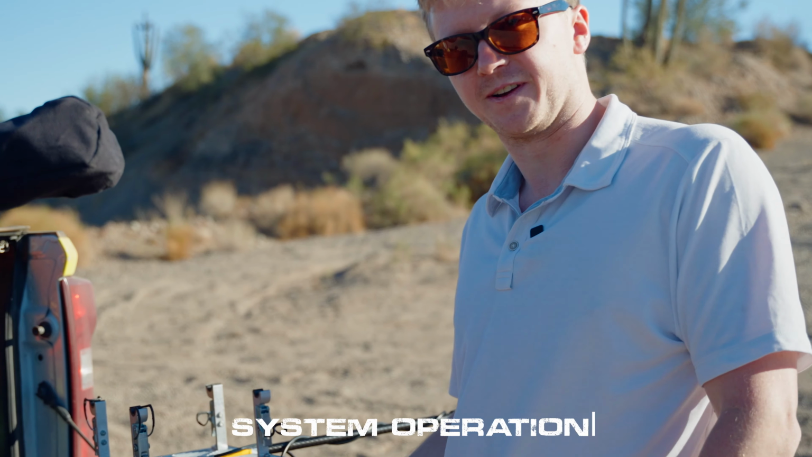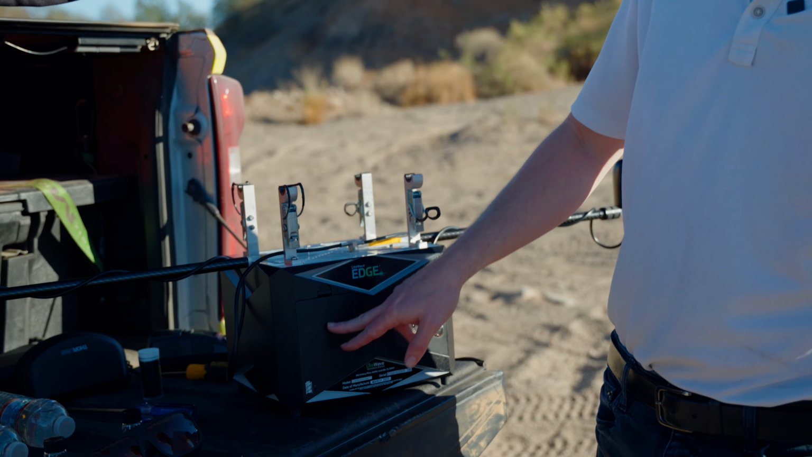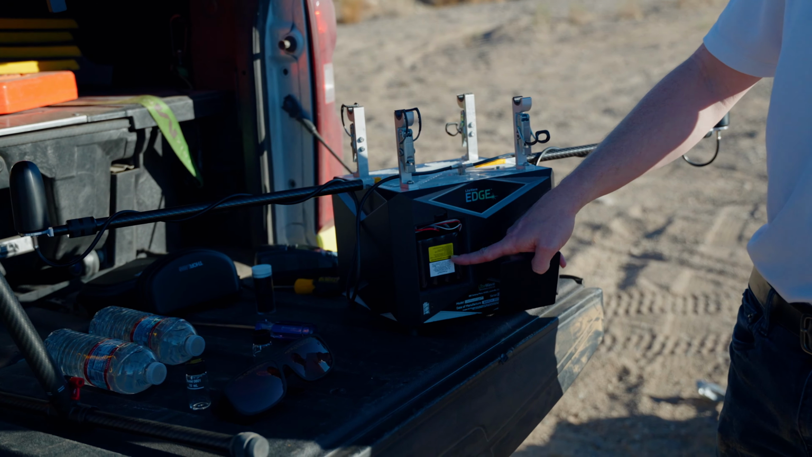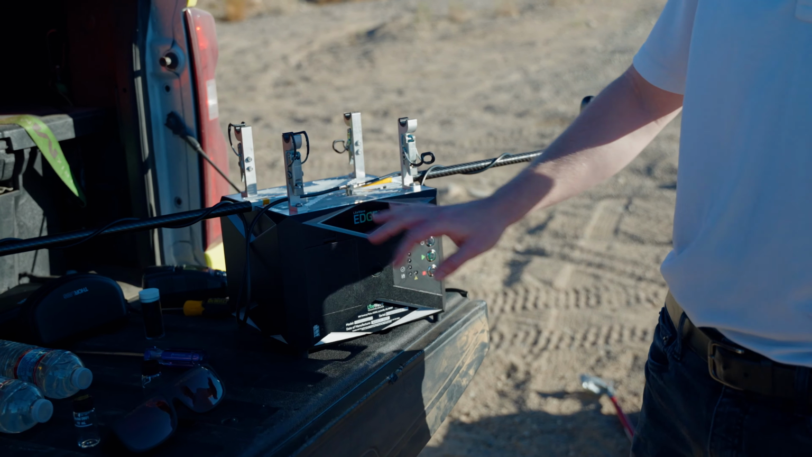So we have our USB interface here. All the data is stored and written on this USB drive. Removable battery container here, so you can just swap the batteries out. Battery goes in right there. It's your standard lithium-ion battery, and you get about an hour of operation time with this battery.